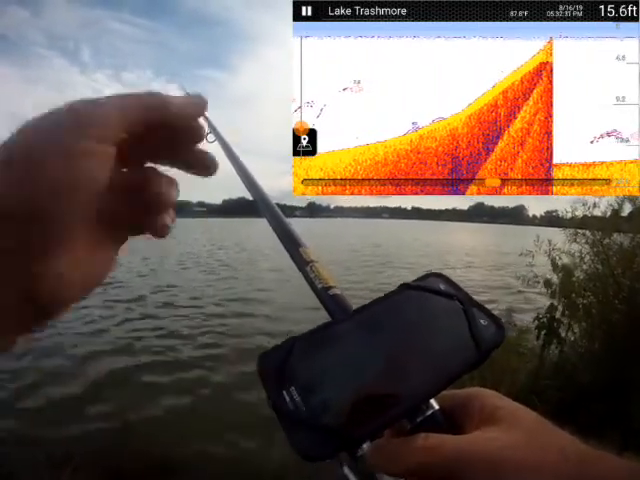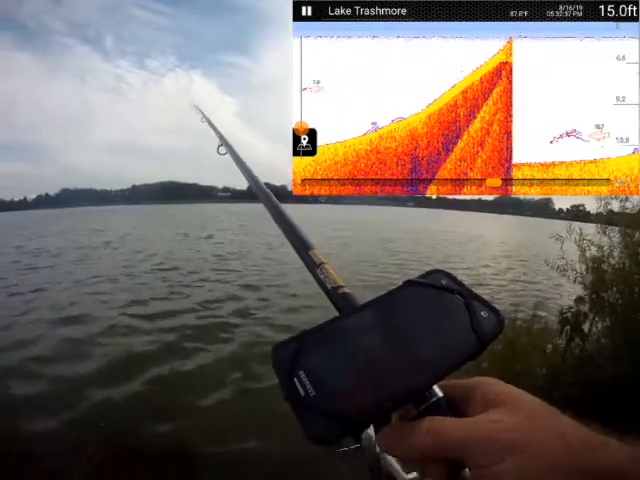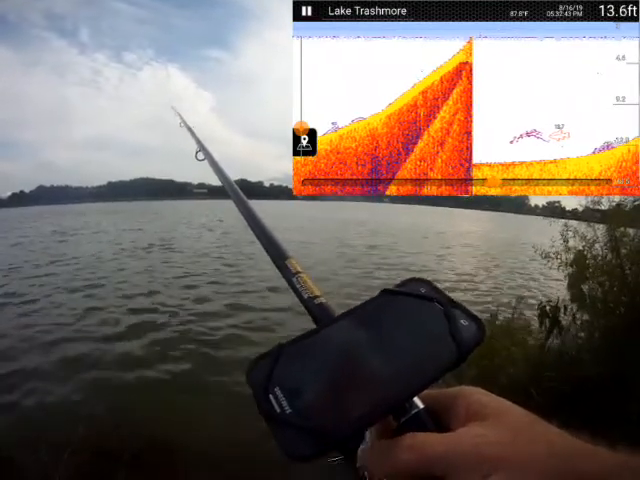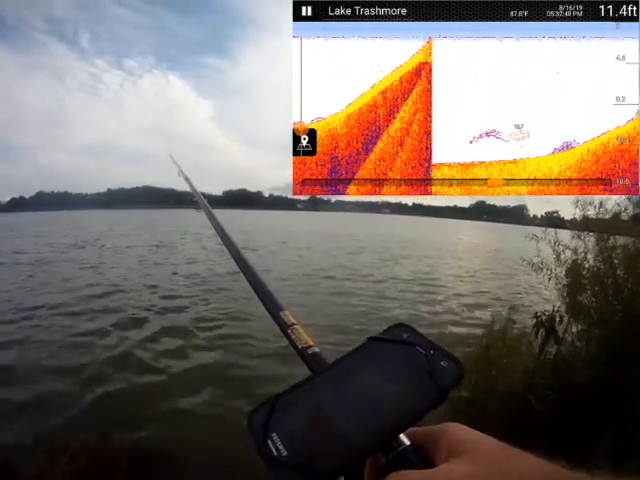Okay, some small fish down near the bottom. I think that's what those are. Rapidly getting shallower.